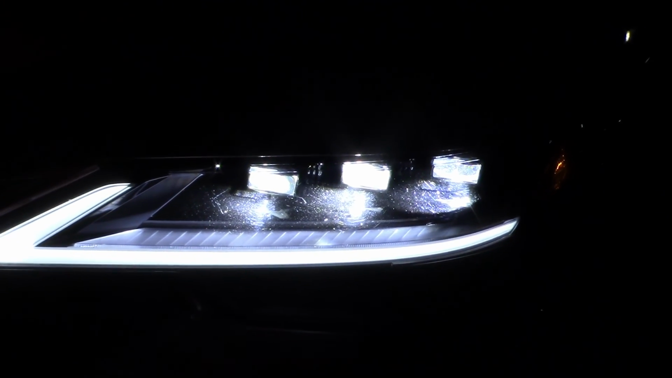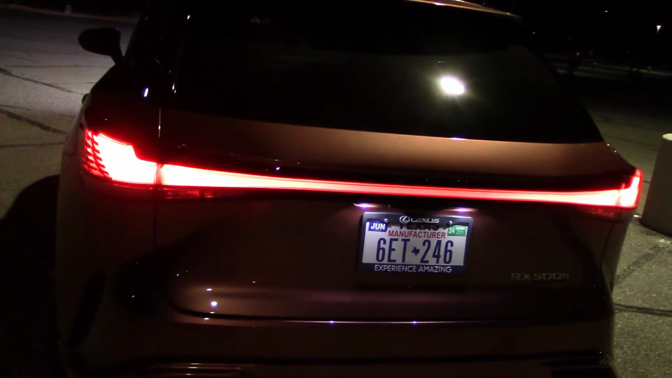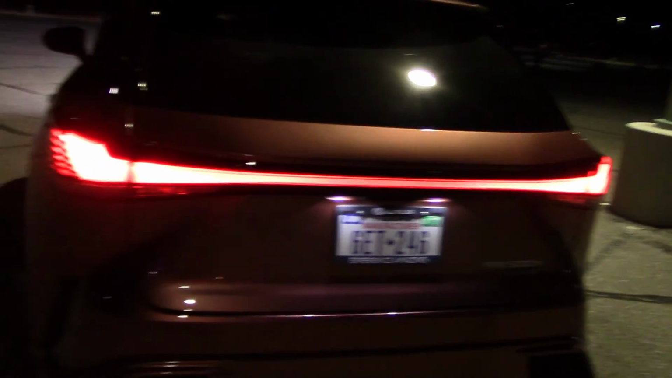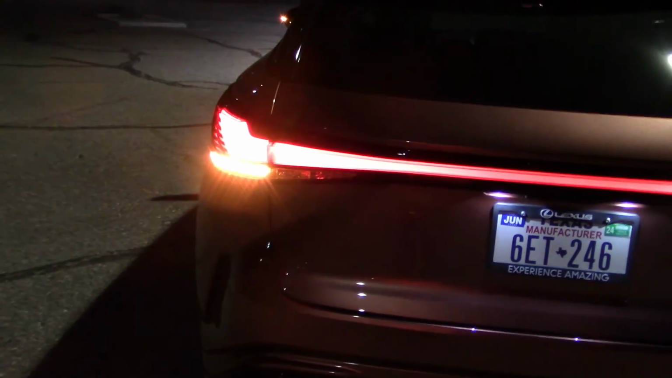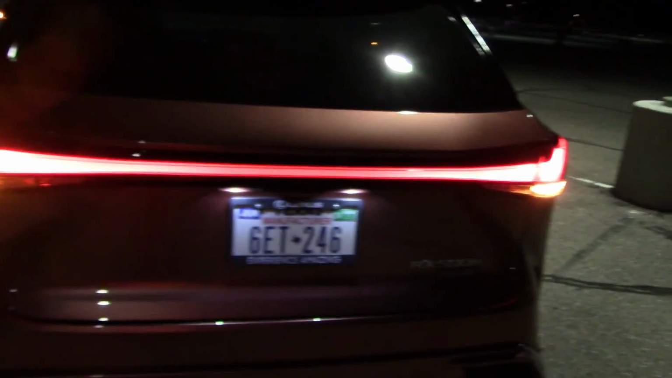Three bulbs on each side. Pretty bright. And the rear, long and thin. Here's what the emergency lights look like. Very tiny. Have some on the mirror. Can't really see them on the front, being drowned out by the headlights.